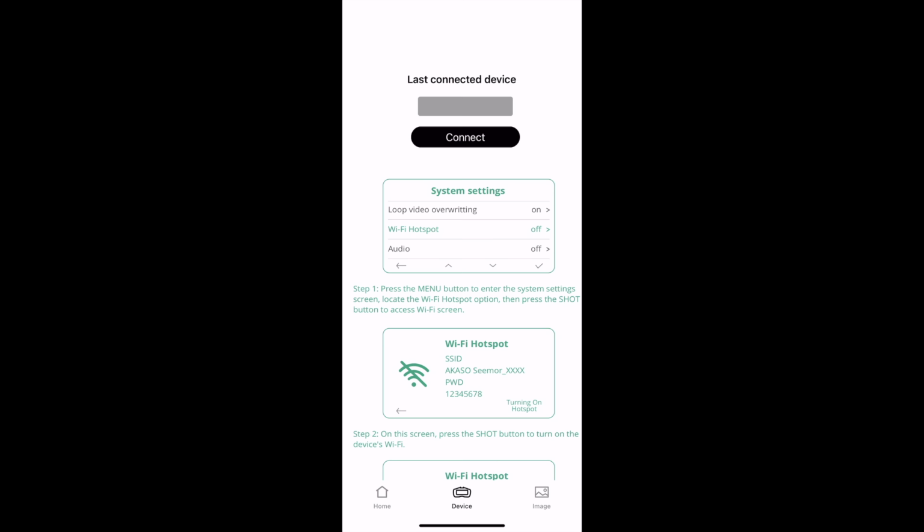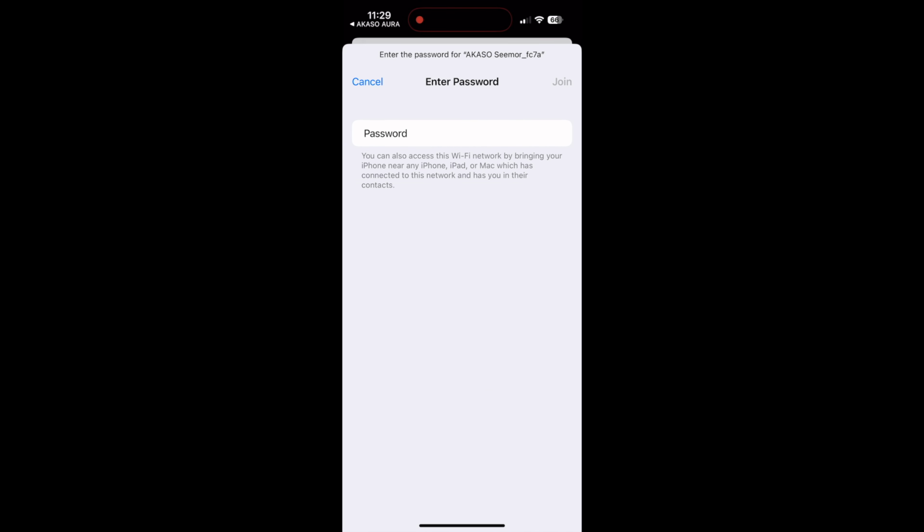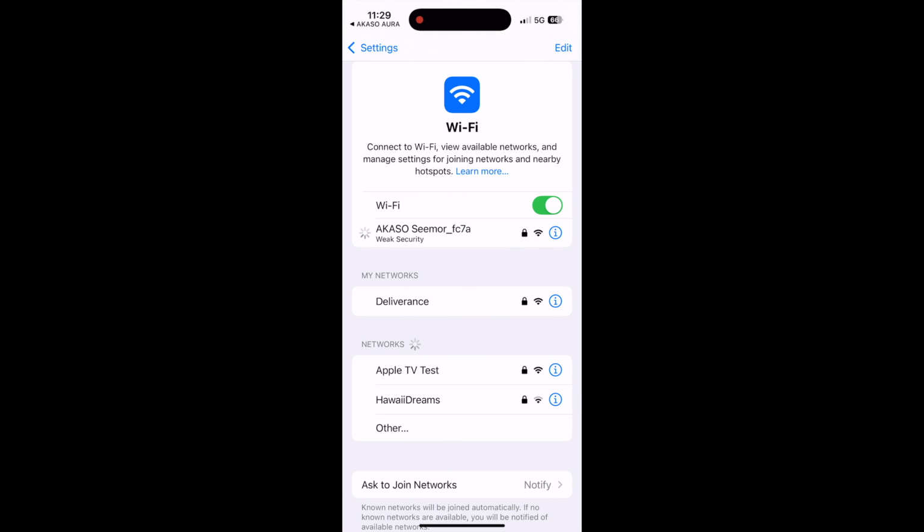All right, so moving on to the app, I'm just going to walk you through this. This is sort of the home screen that you land on. When you click on device, it's going to say connect. It's going to give you instructions for how to do this. Basically what you're going to do is open up your settings in your phone and select Wi-Fi, and then you're going to look for the AKASO Seemor in that list of Wi-Fi connections.